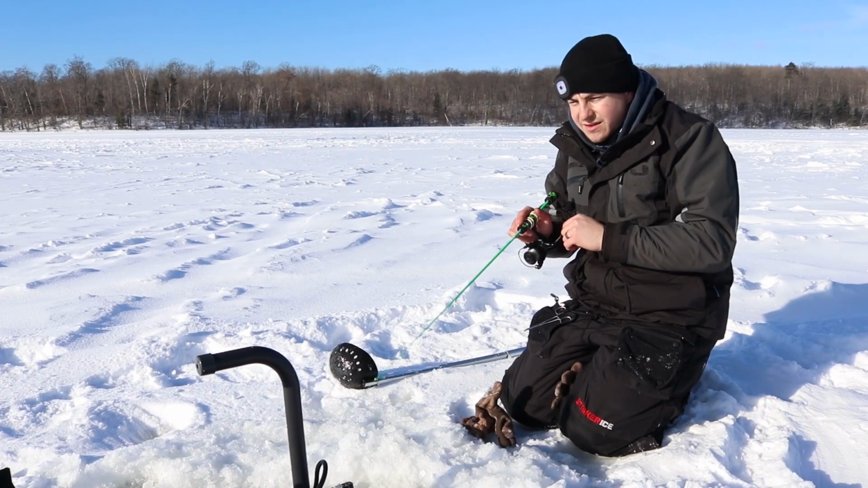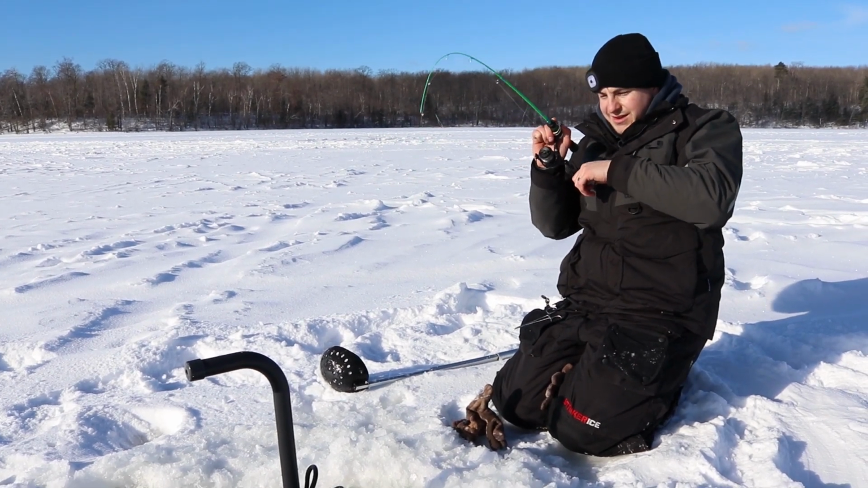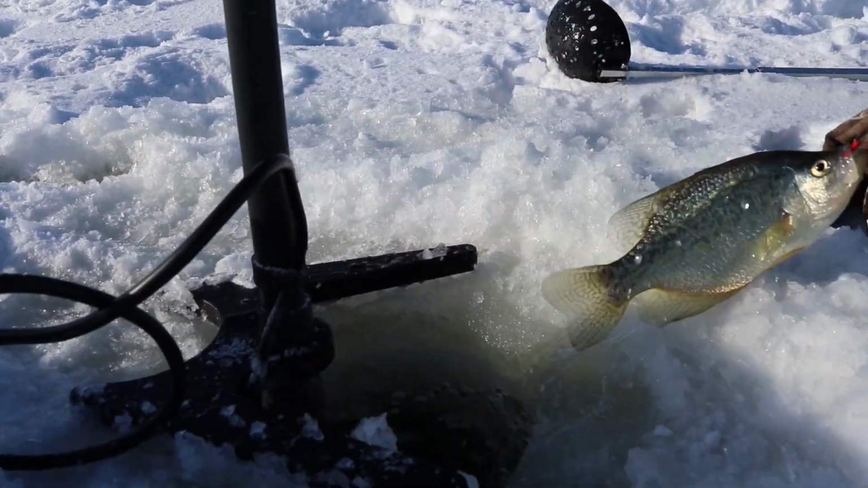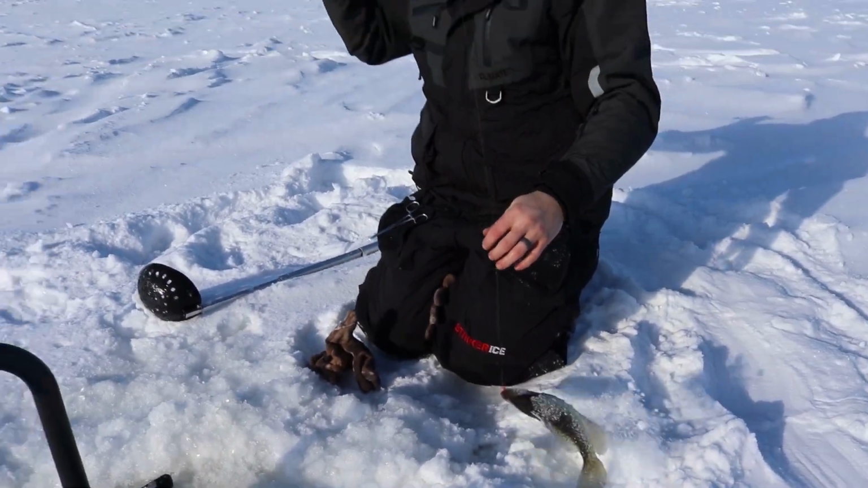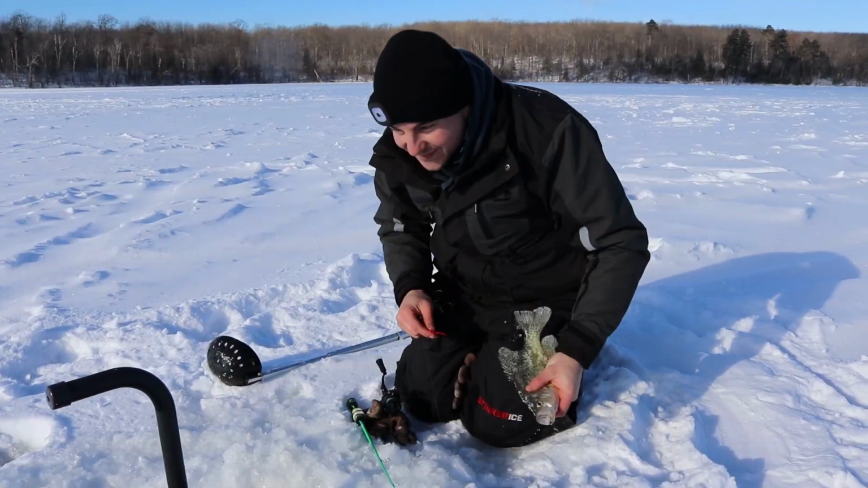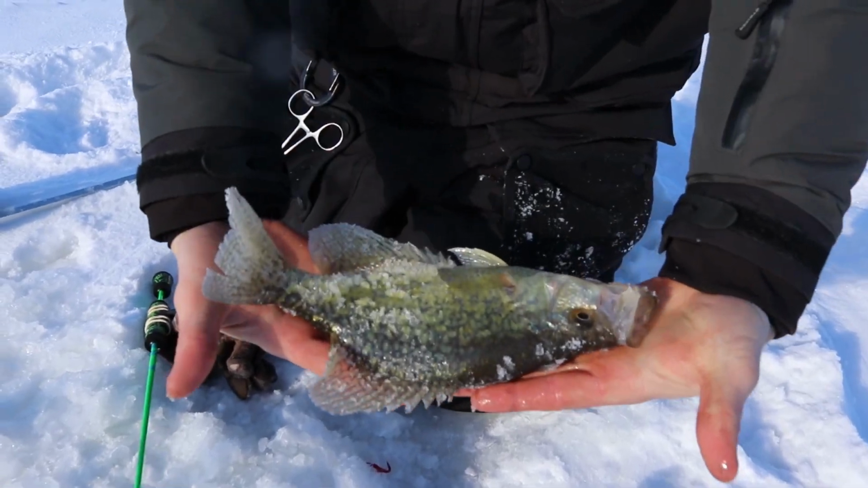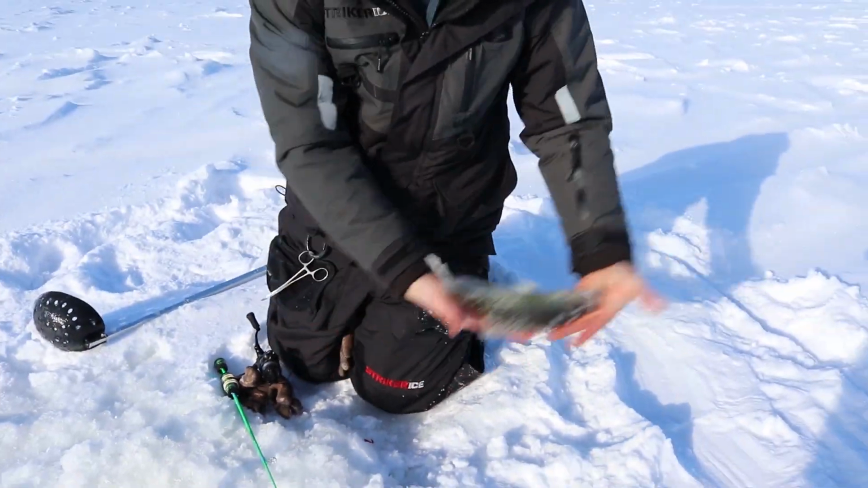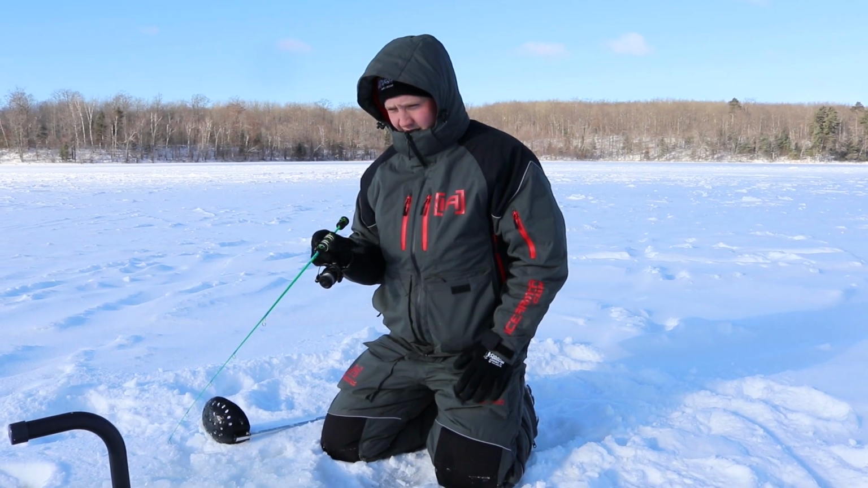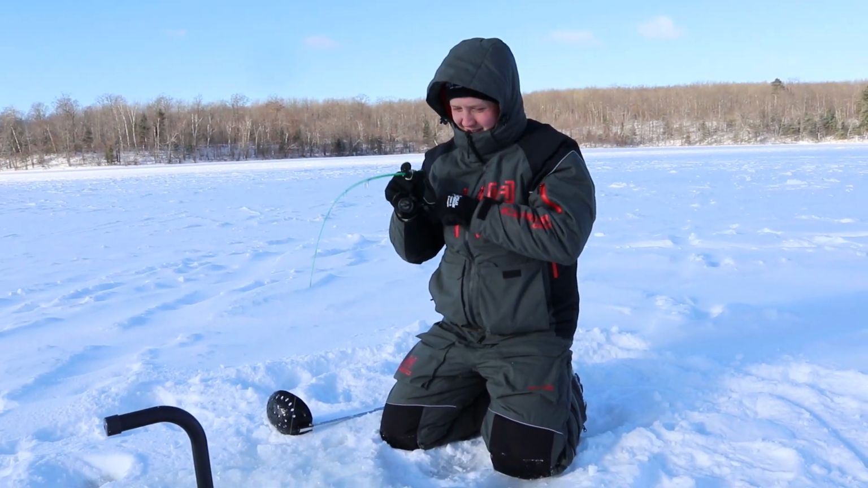Cool. Oh, there we go. That's a nice fish. Oh my God, one after another. These things are huge. Look at that. Dandies. All right, your turn. That's a dandy. Hurry up. Got him? Got him. Nice.